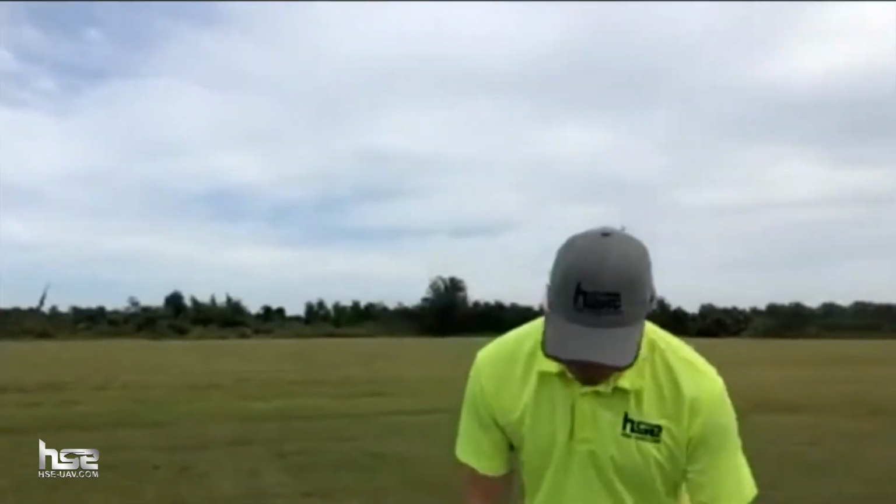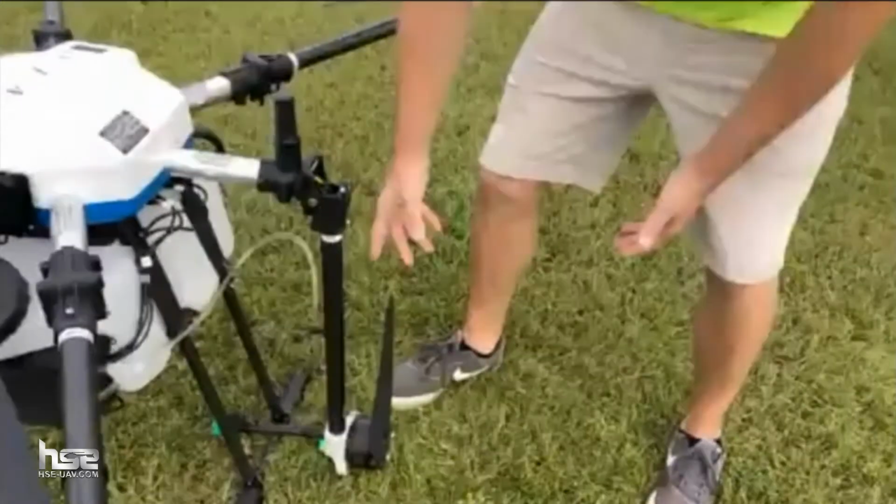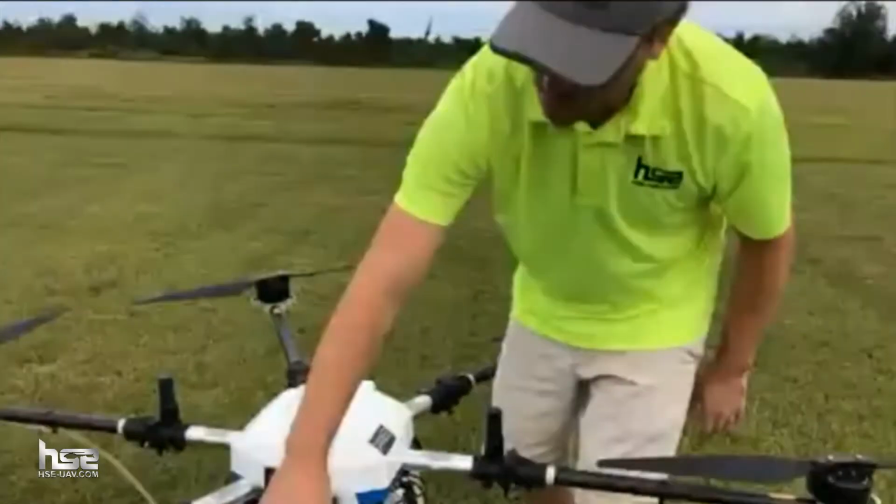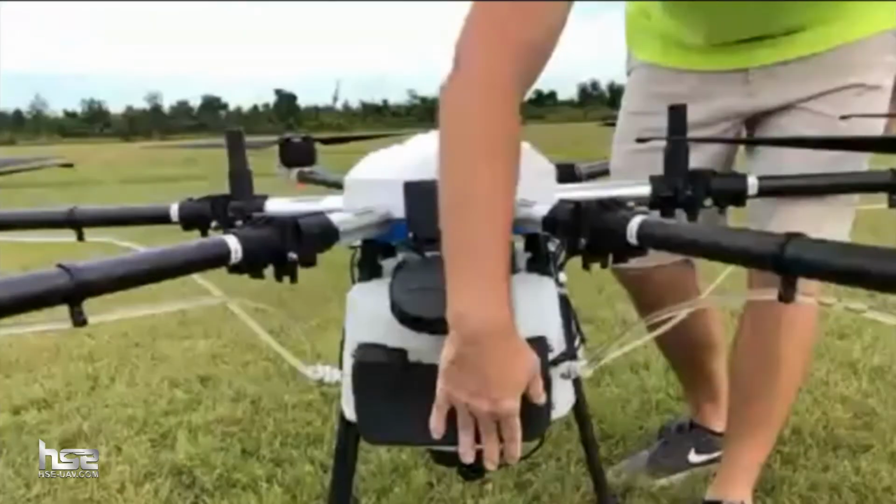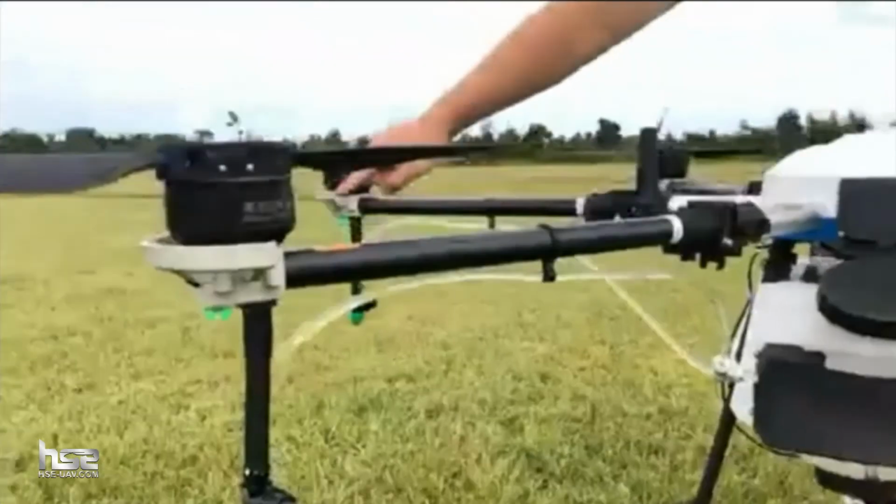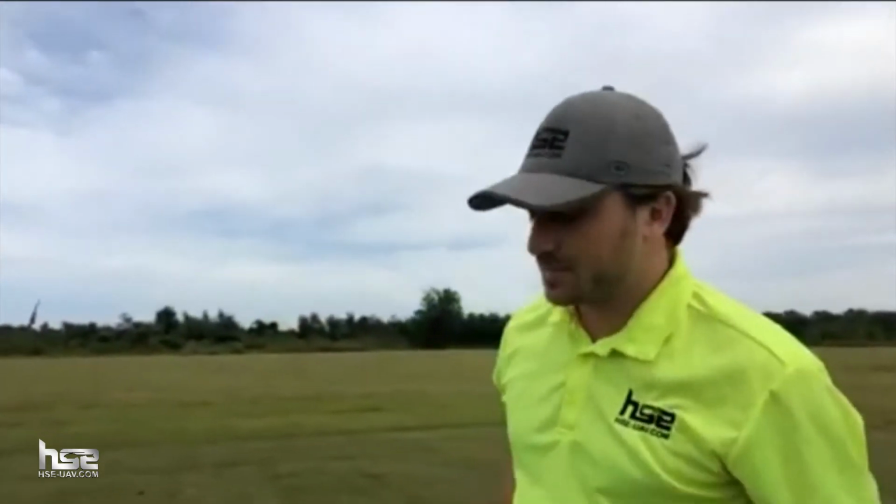It's extremely easy to set up. Right now it's already all extended, but the propellers fold up. The arms simply fold right down for storage. Very, very easy to use. This model has 2 brushless pumps behind this little cover down here. You can see it feeds out into 4 nozzles. There's one under each of the rear arms here. And that allows for a lot of flexibility in terms of the nozzle size and the flow rate to really match what you need to do for your particular application. This model also has forward, rear obstacle avoidance, and it has a radar terrain following system.